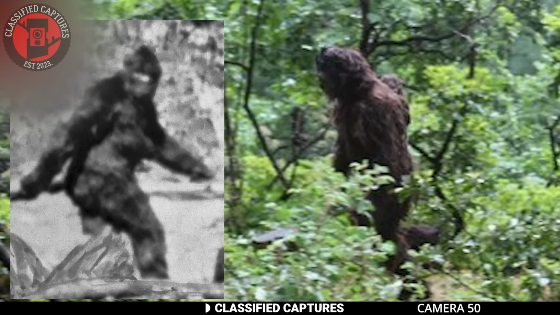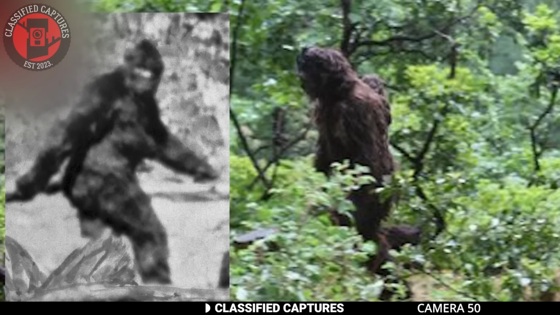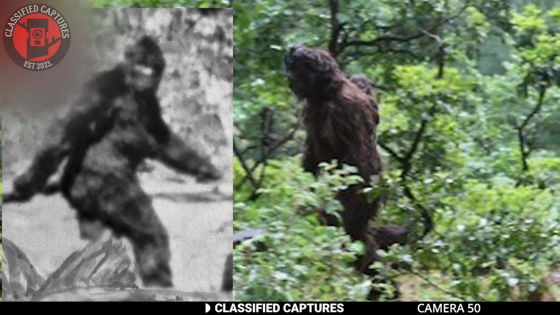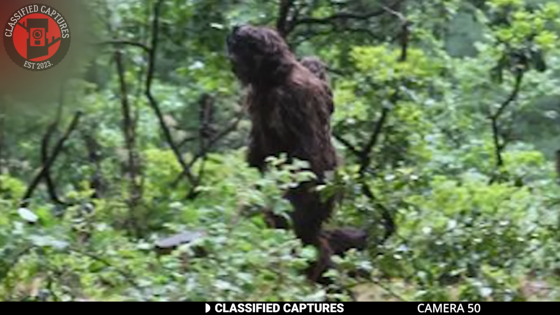Reports from eyewitnesses and researchers often describe Sasquatch foraging for berries, nuts, and other fruits in the wild. This aligns with the diet of many large primates who rely on vegetation for sustenance. The presence of berry bushes and fruit trees in areas with frequent Sasquatch sightings supports this theory.